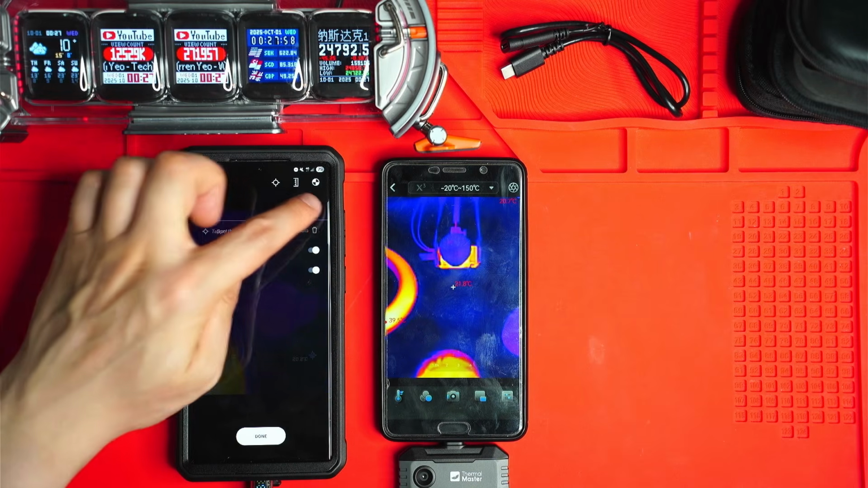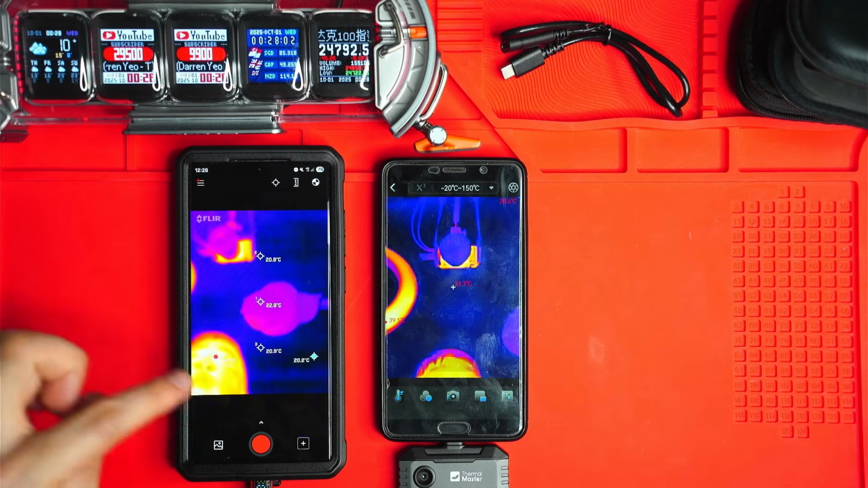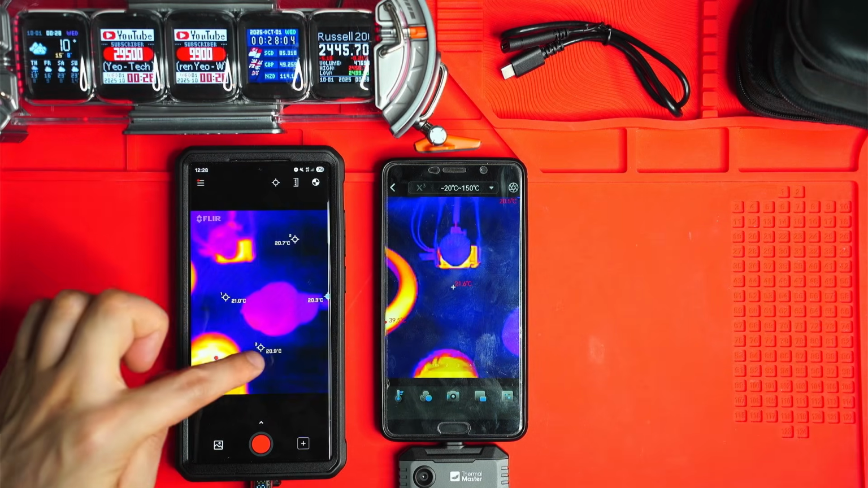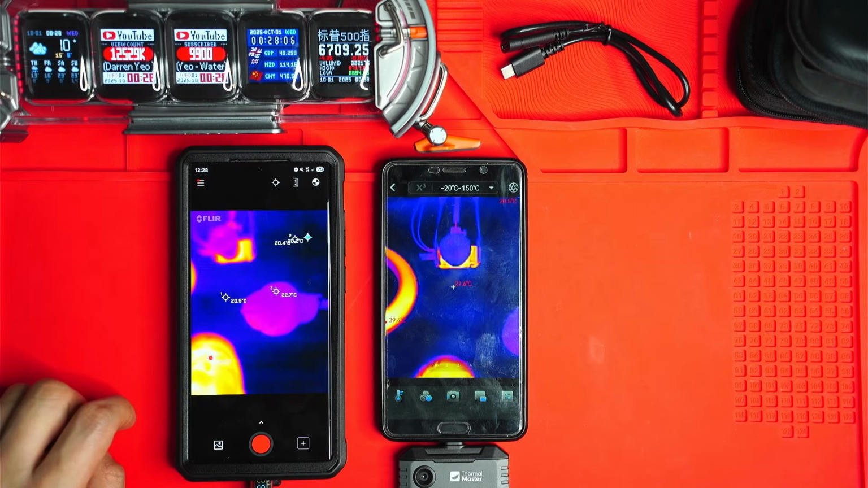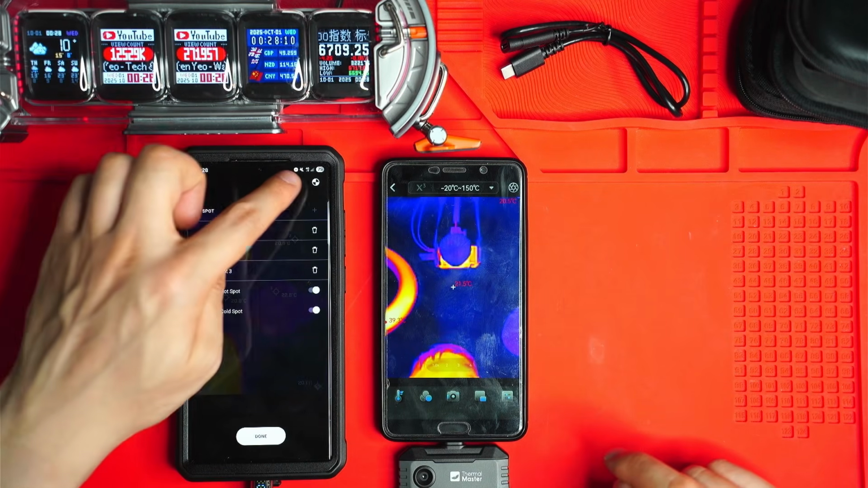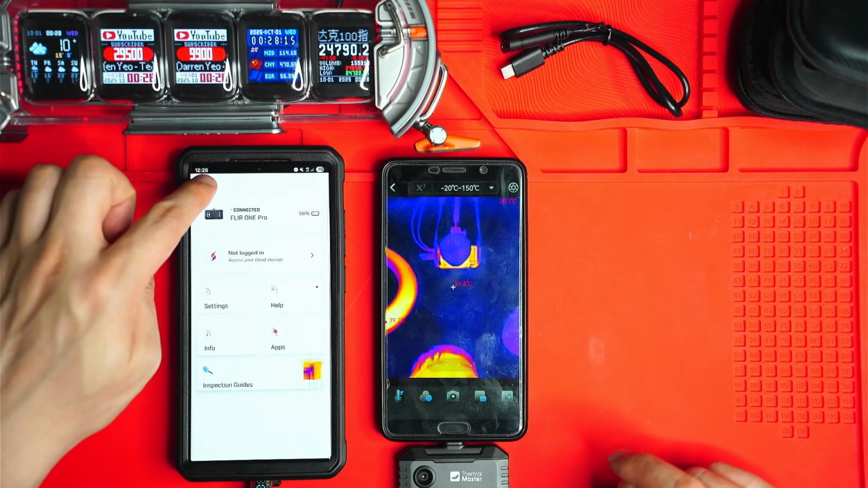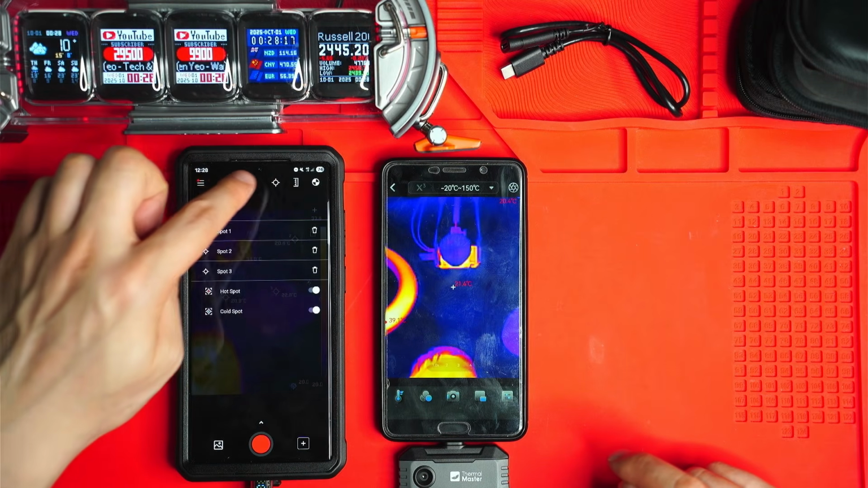And you can also add individual spots. So if I go spot 1, spot 2, spot 3, for instance, here you can actually move these custom spots around to measure different objects identified on the screen, or that you want to identify on the screen. And yeah, that's pretty much it. They don't have any other bits and pieces in here.